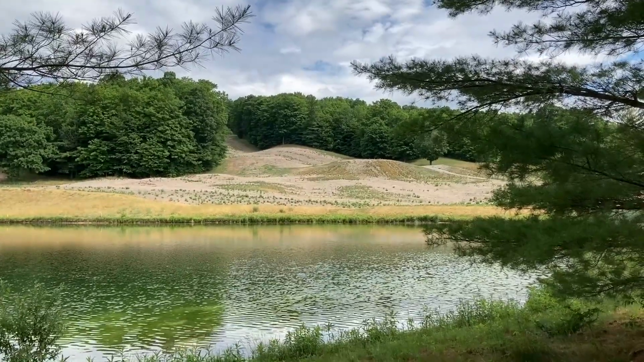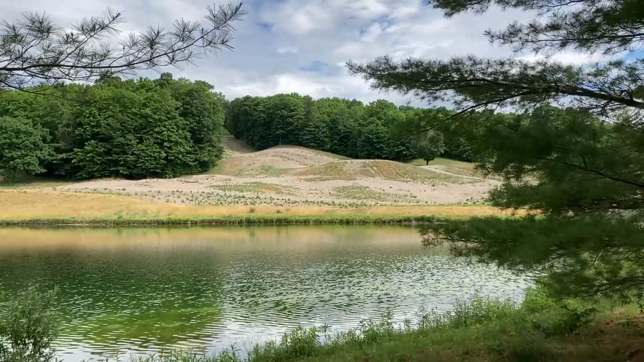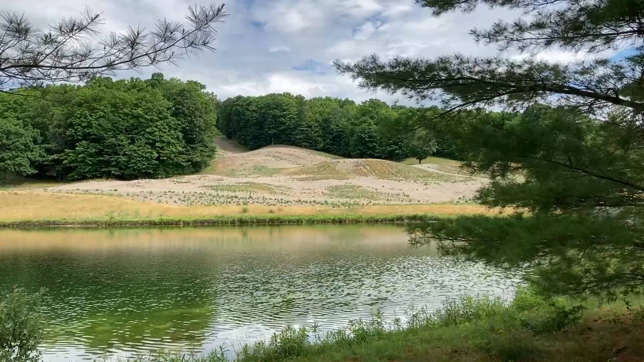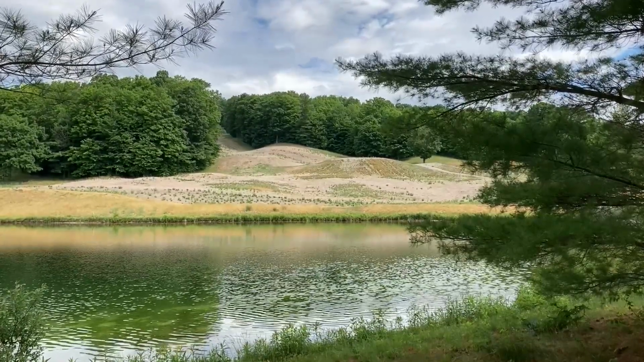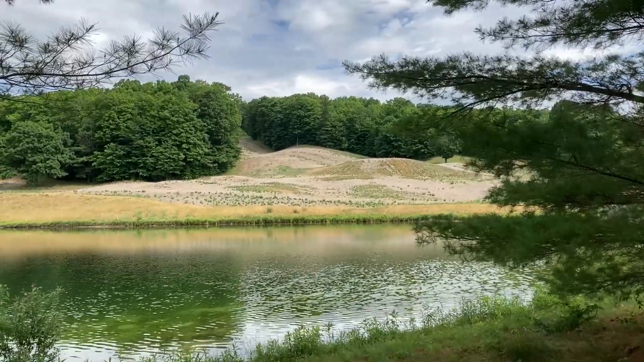And one last stop by the pond. And what I like about this is the branches are right there to frame my shot. And look at that across the pond, what used to be the fairway and the hole. Like I said, over the years, that's going to change. That's going to look really beautiful when it's rewilded.